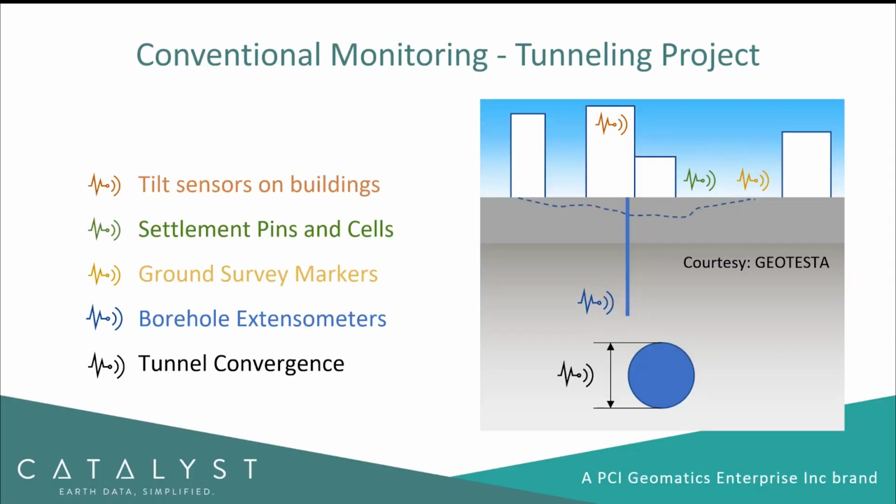Now, to look at a more specific example, this is provided to us courtesy of Geotesta, a geotechnical engineering company. This one is a tunneling example, so this would be man-made subsidence that can occur due to underground or subsurface activities.